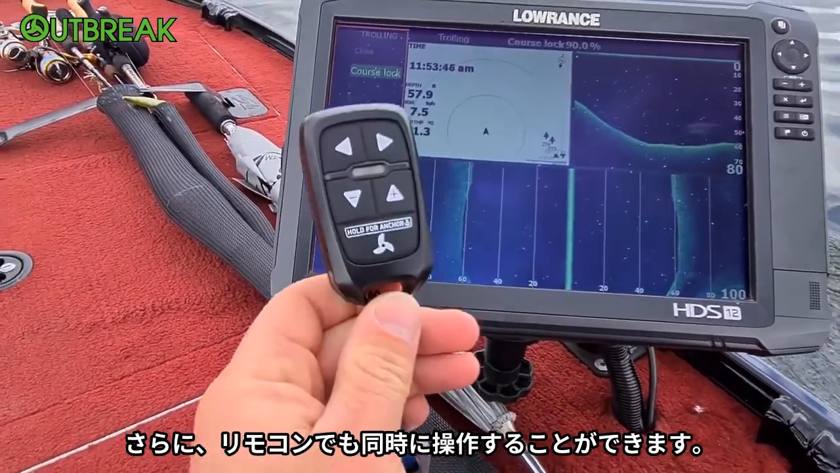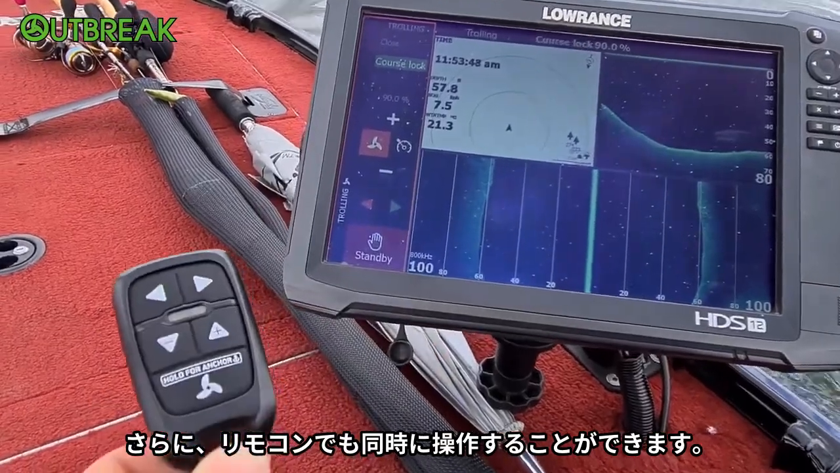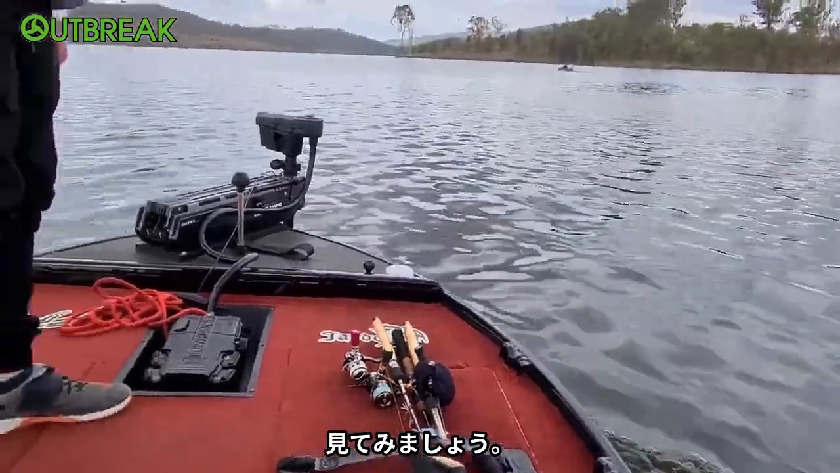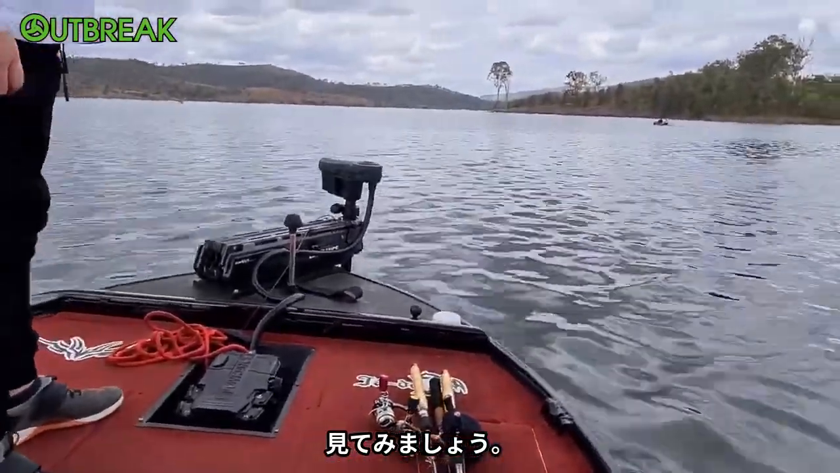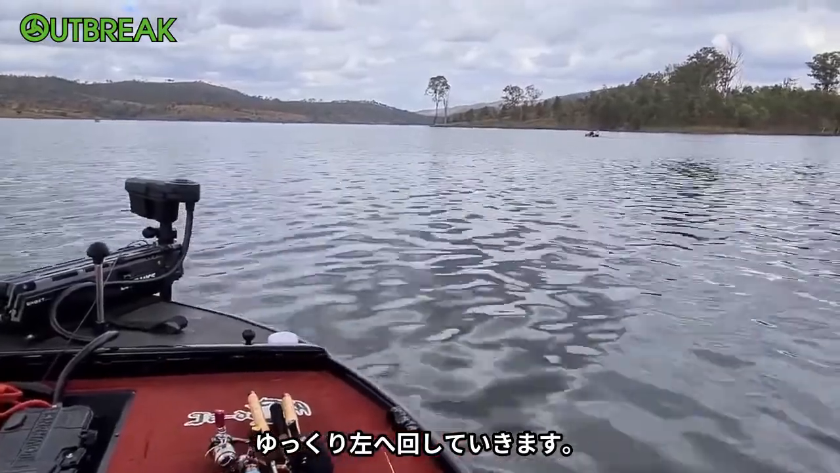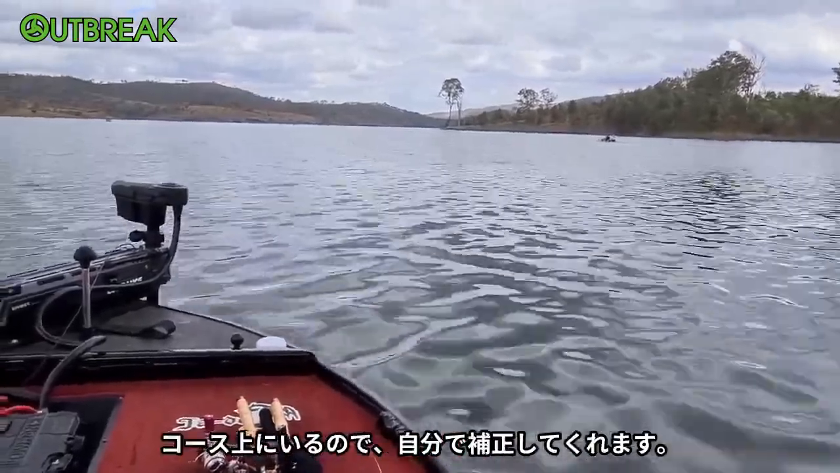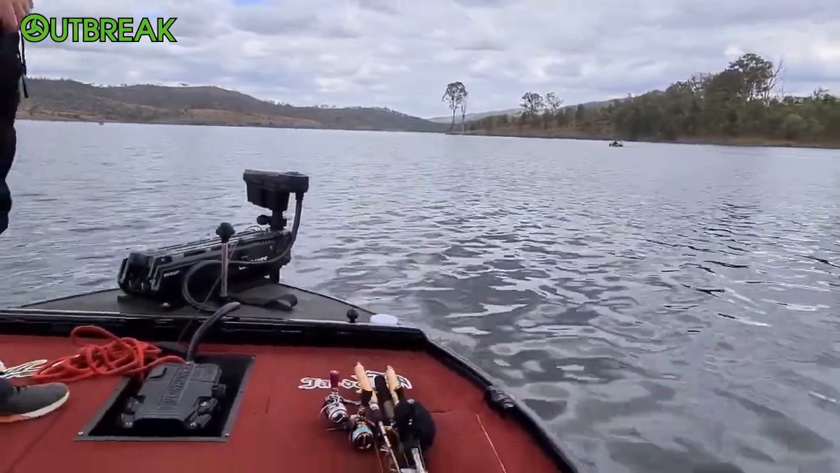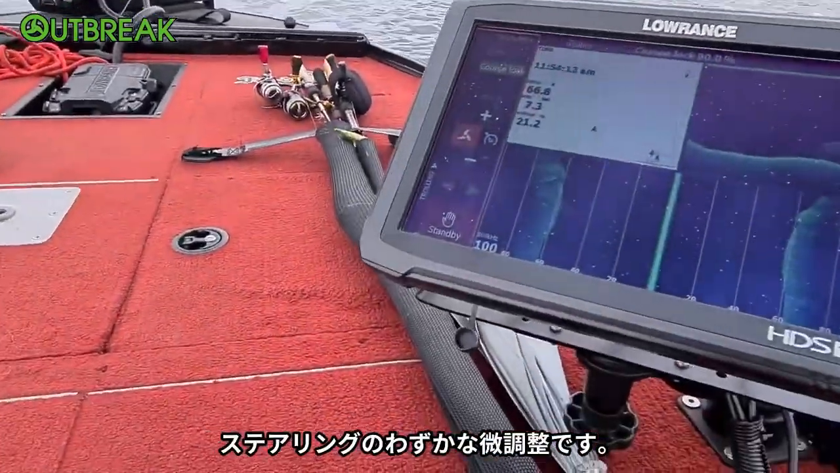You can also steer with the remote at the same time. We'll turn the motor very slightly. It won't be a fast turn. So we'll just see if we can see it. But I'm just going to turn left for a second. So it's just slowly turning left, and then it'll correct itself because it's on course. We just turn it right for a little bit. So those adjustments are very small adjustments with the steering.